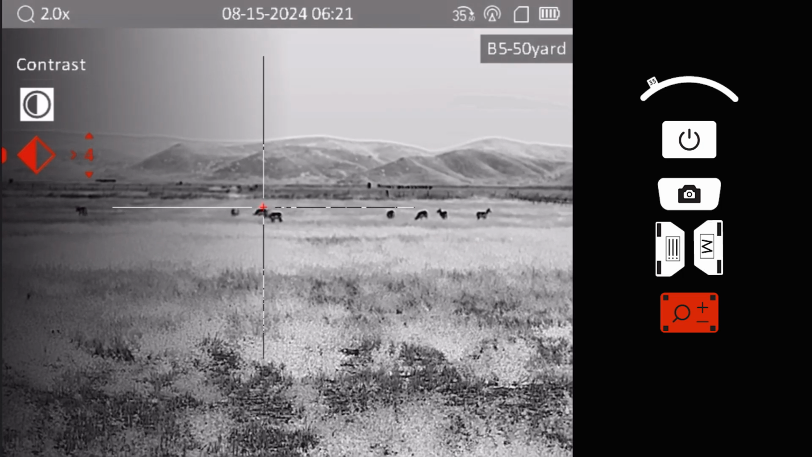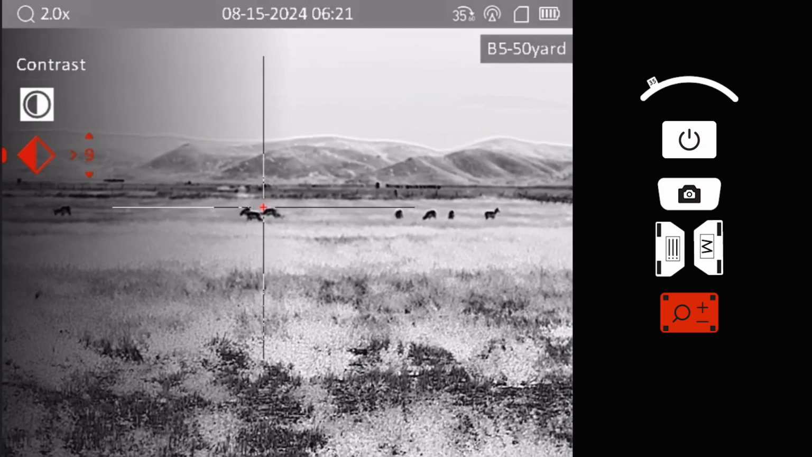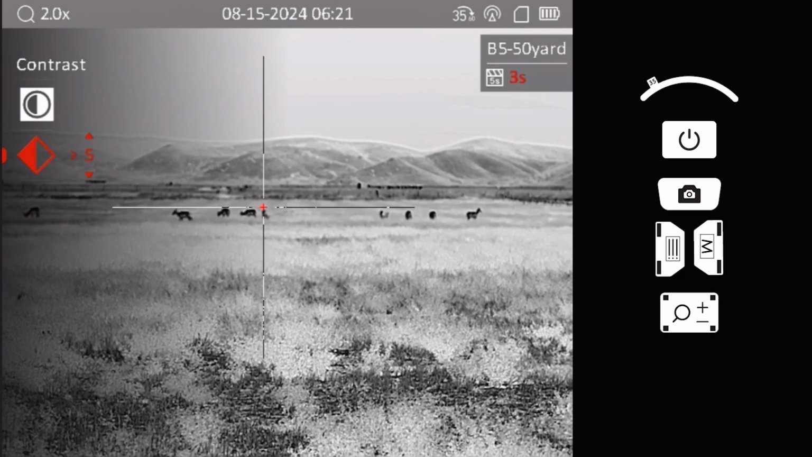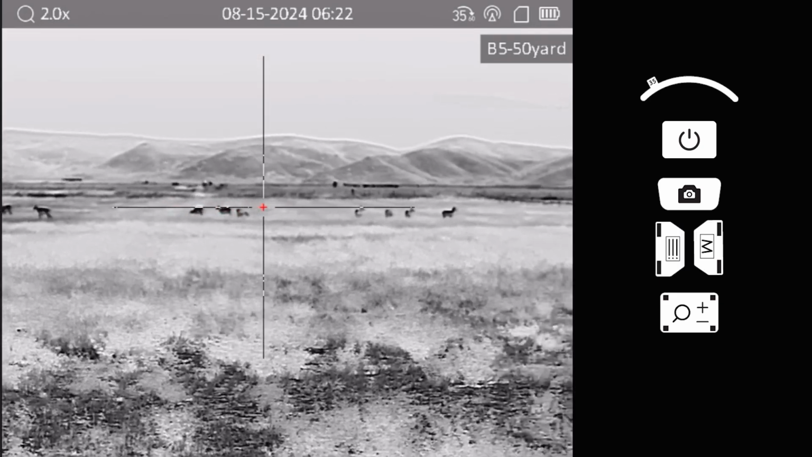Next, adjust the contrast on the optic to create an image that suits the shooter's preferences. Contrast can be fine-tuned incrementally using the camera and zoom buttons for precise control. Long pressing the menu button will exit the Quick menu.